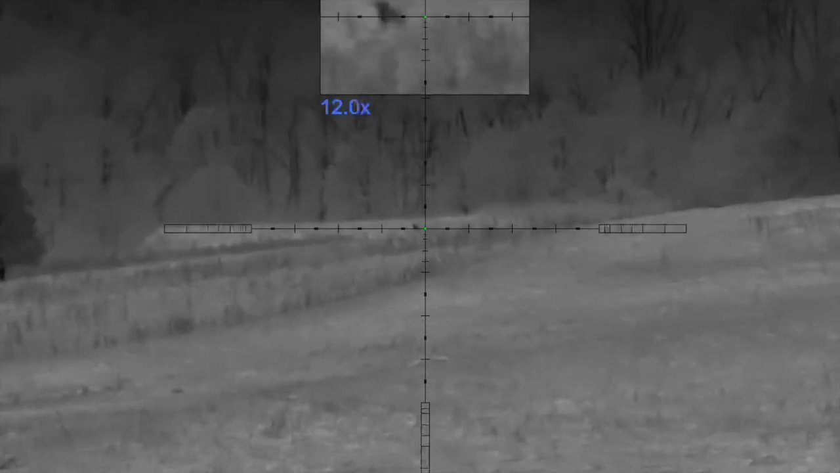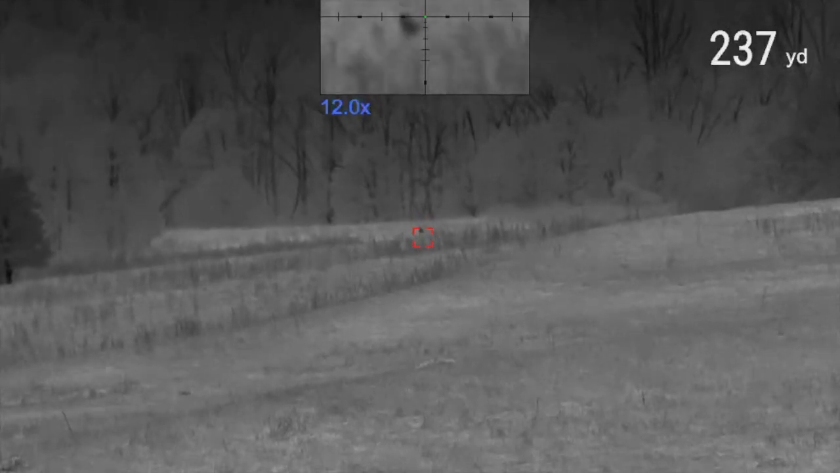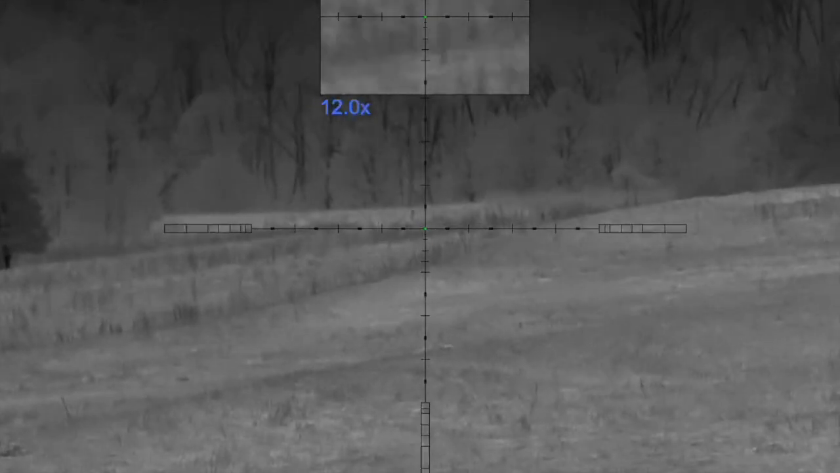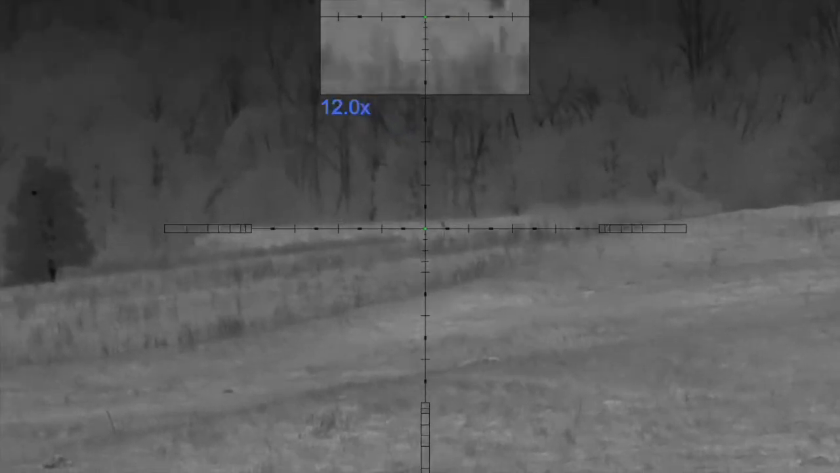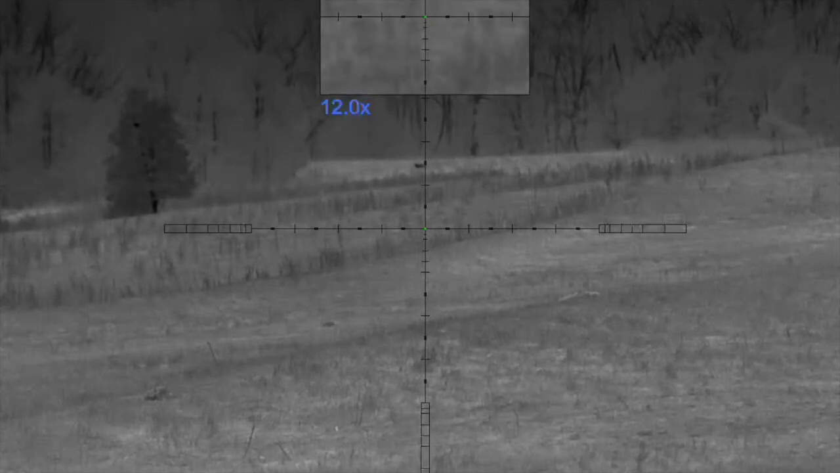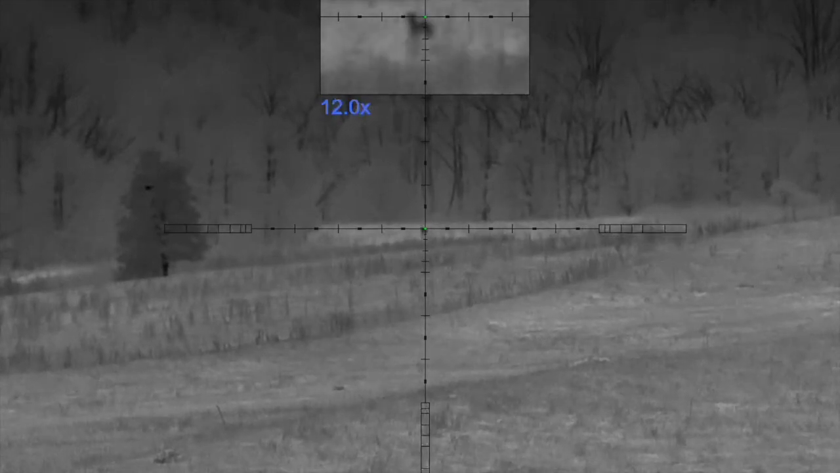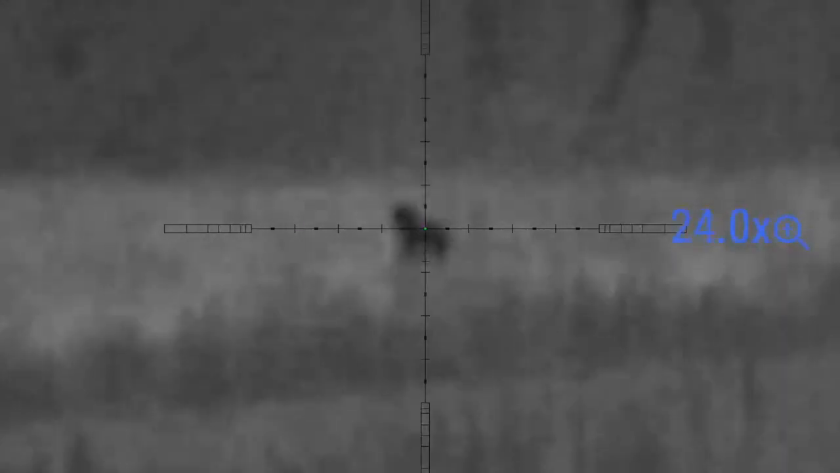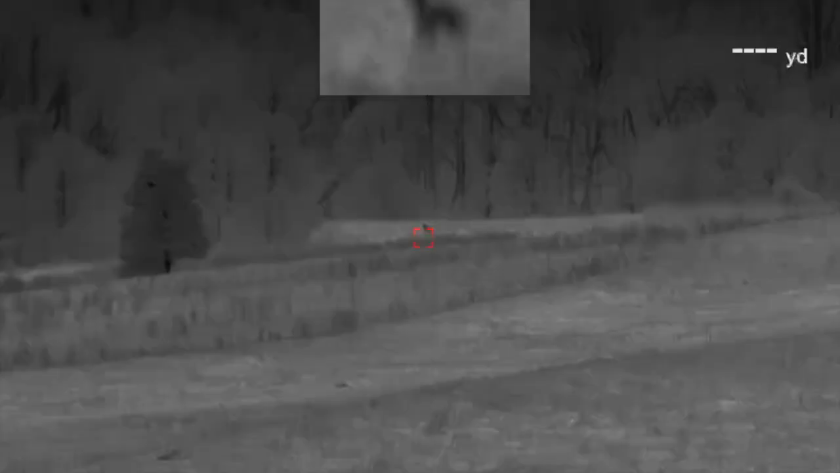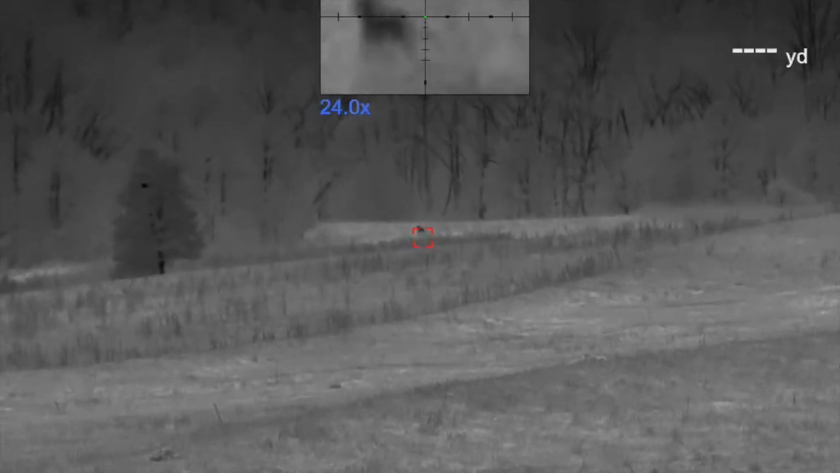See him way out there. 237. Is he coming at us or away? He's leaving. 577 yards.